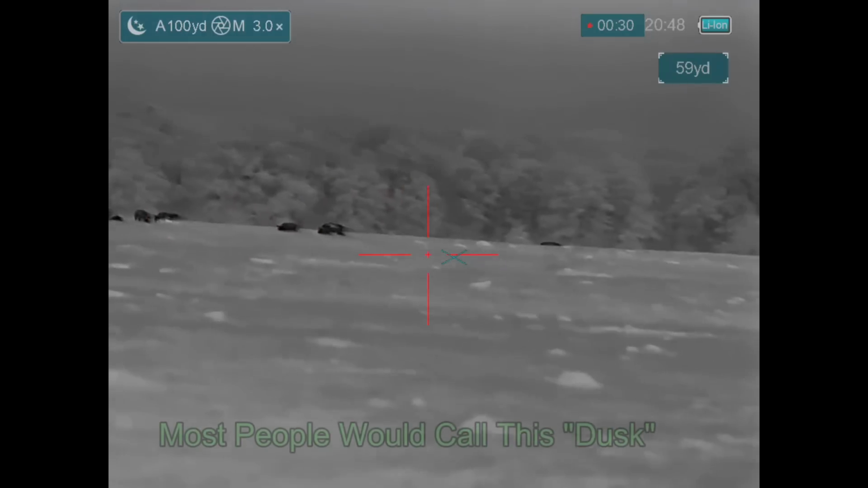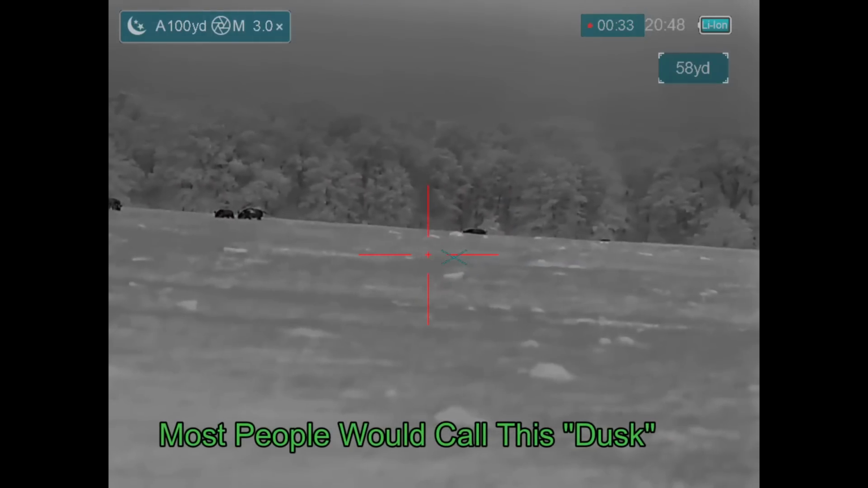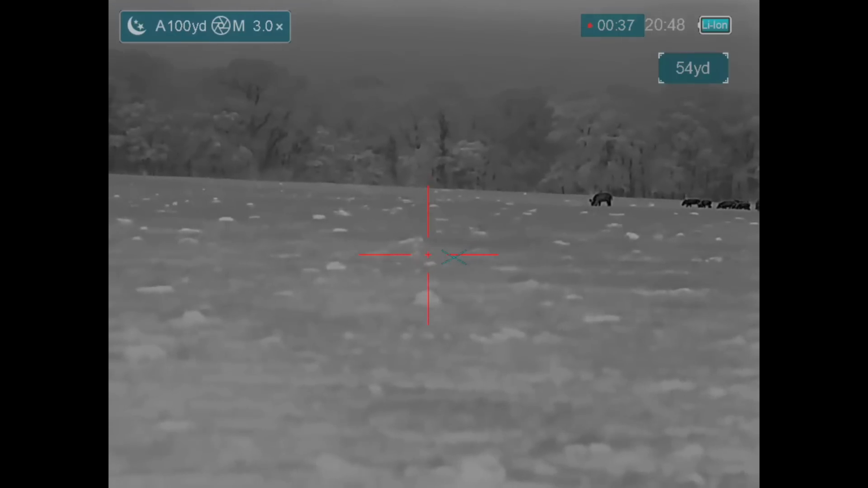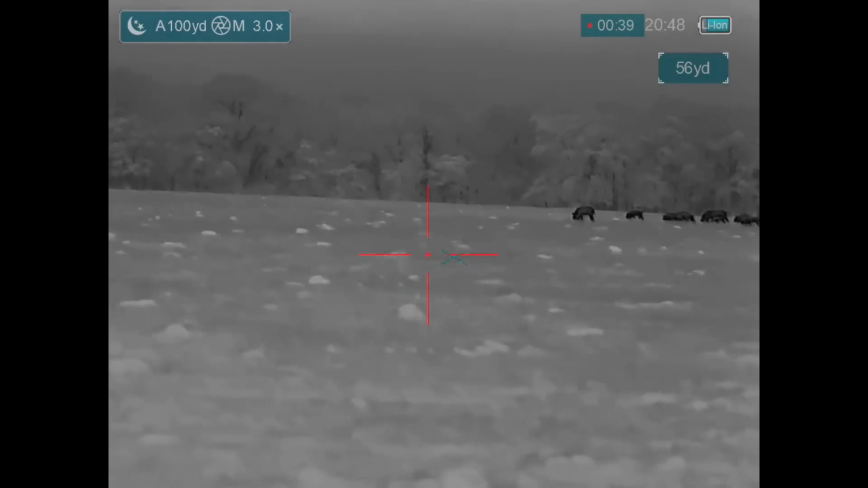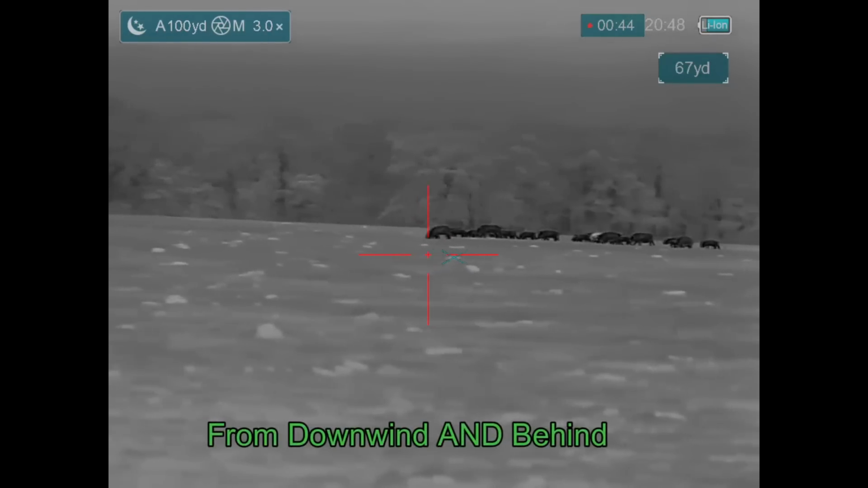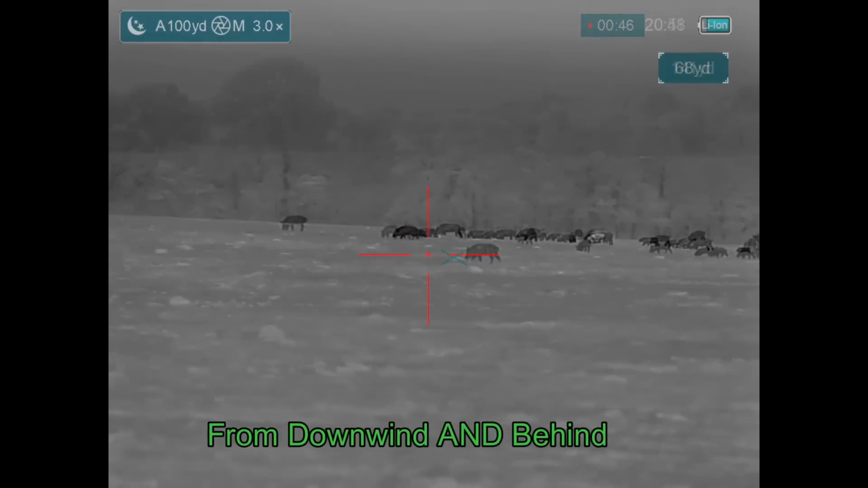It is still somewhat daylight at this point. The sun has gone down, but I can see with my naked eyes across the field to what looks to be a large, dark mass moving across the field. And so I wanted them to get by me, and then I was going to come in from downwind of them to make my approach.